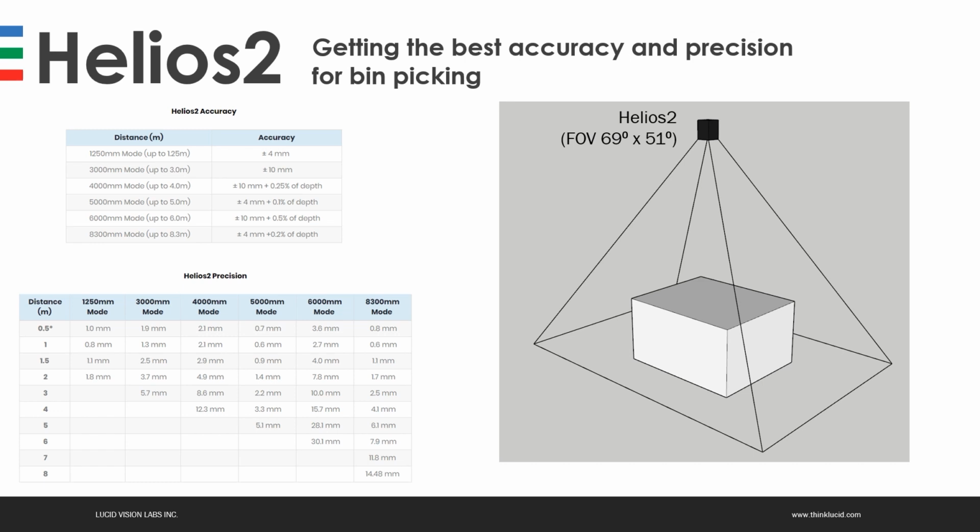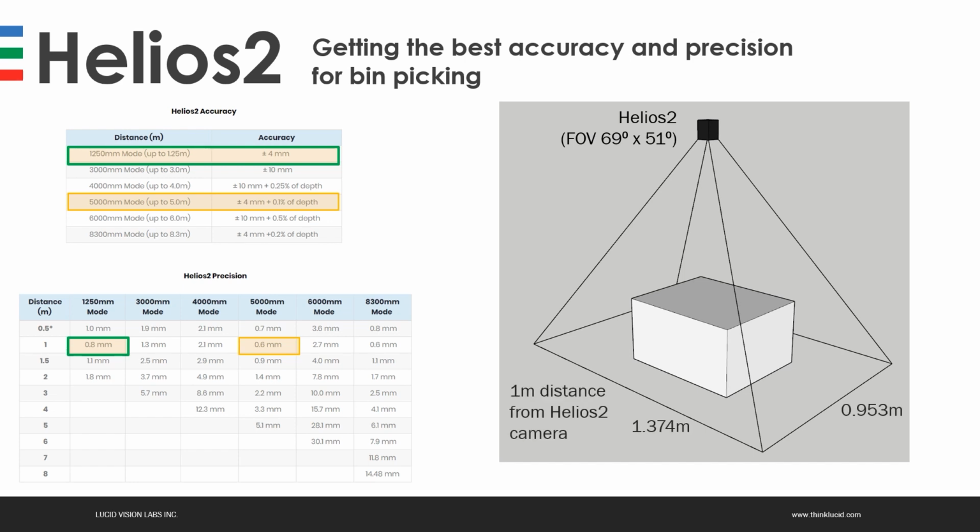How the operating mode is selected will depend on the scene and the object size, depth, and camera distance. And the trade-off can be decided depending on the expected accuracy and precision and overall scene parameters.